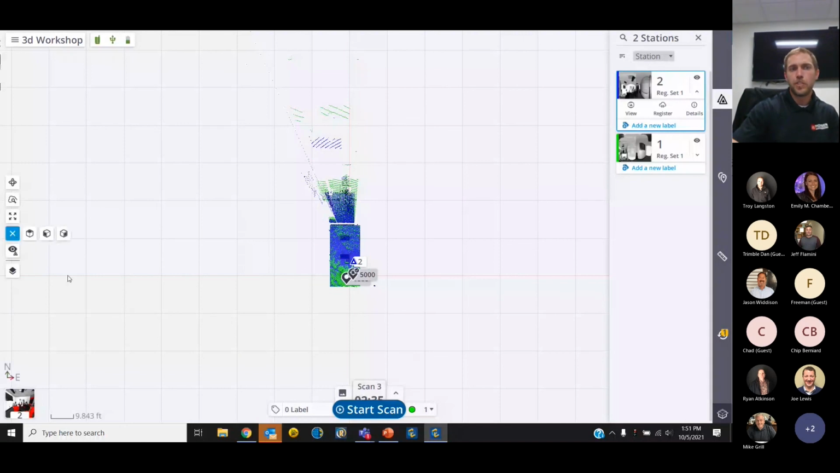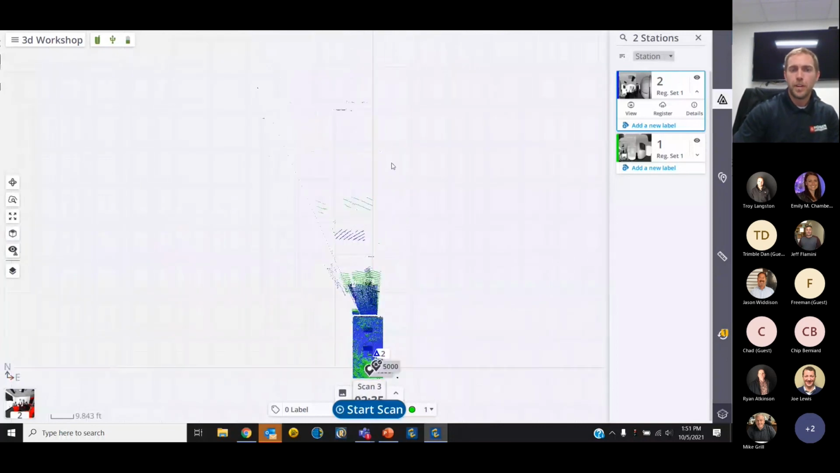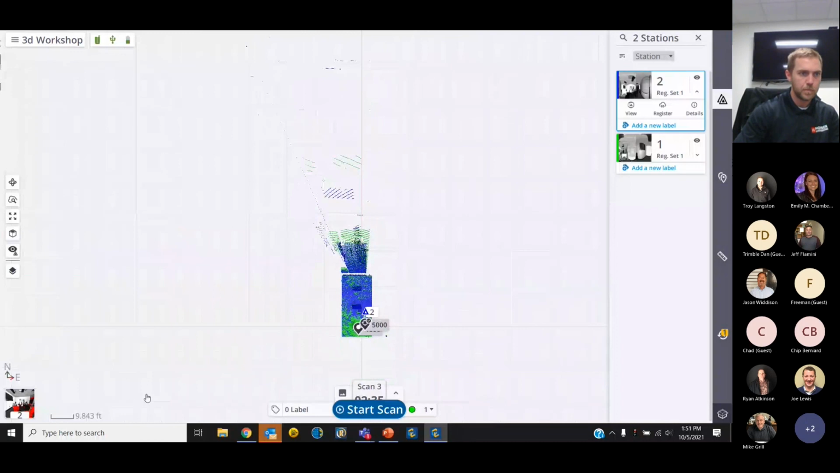Okay, we can also change our view very simply by clicking our different side views, top view. So very simple tools there. And we also have the ability to turn certain things off with that tool there.